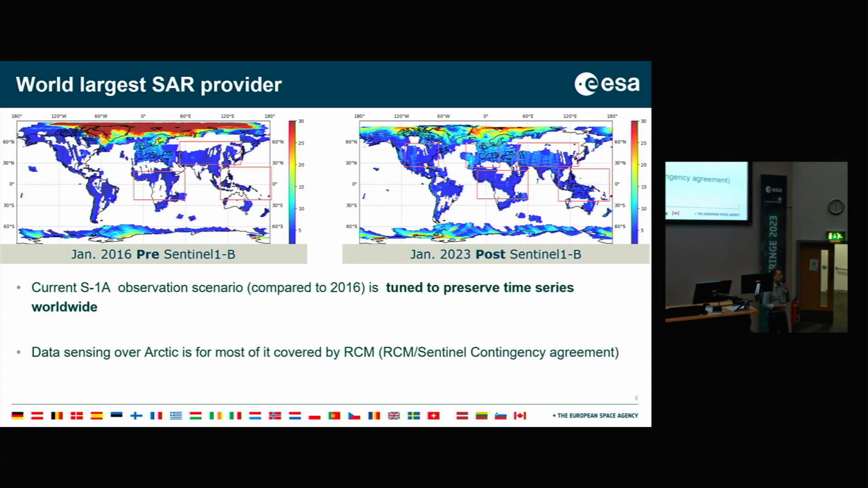And of course, this has a counterpart. The counterpart is that over northern areas, we are doing much less than what we were doing before. And this is possible thanks to the cooperation that we have with CSA and the RADARSAT Constellation Mission, with whom we have been working in order to put in place some contingency measures. So RCM is acquiring much more of this data for supporting our Copernicus services, and in particular the marine service for the CIS services.